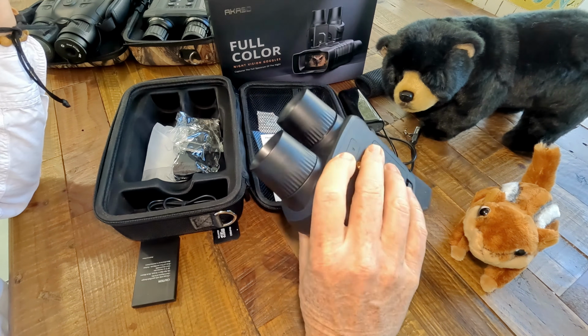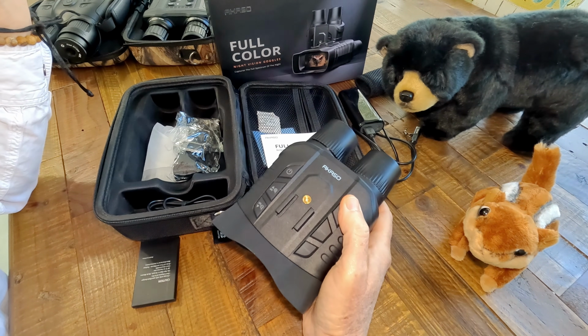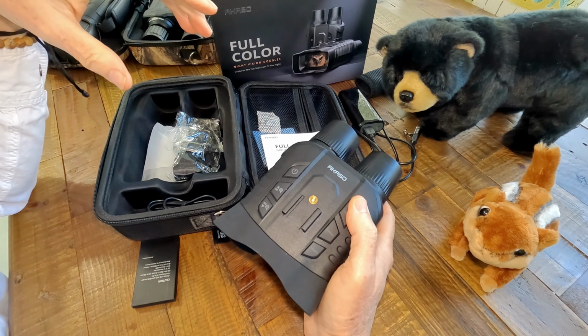But this is really easy to carry, really easy to have around. And it's something that you'll actually use all the time if you really get into looking at things at night. You'll be amazed what you see goes on in your backyard at night.